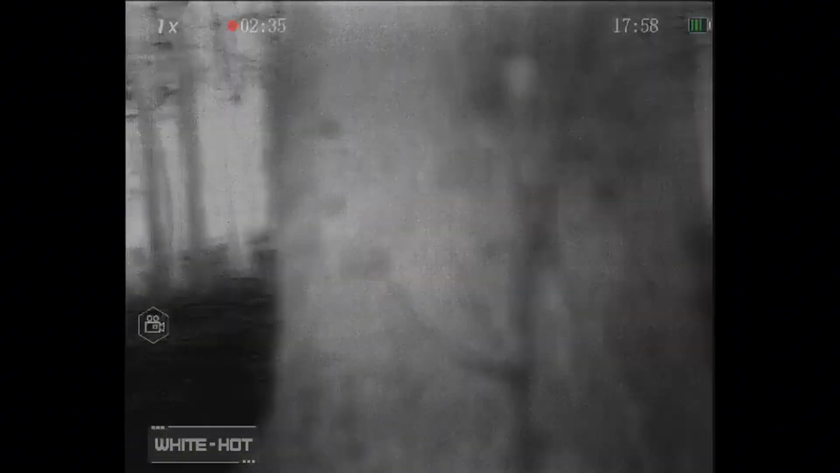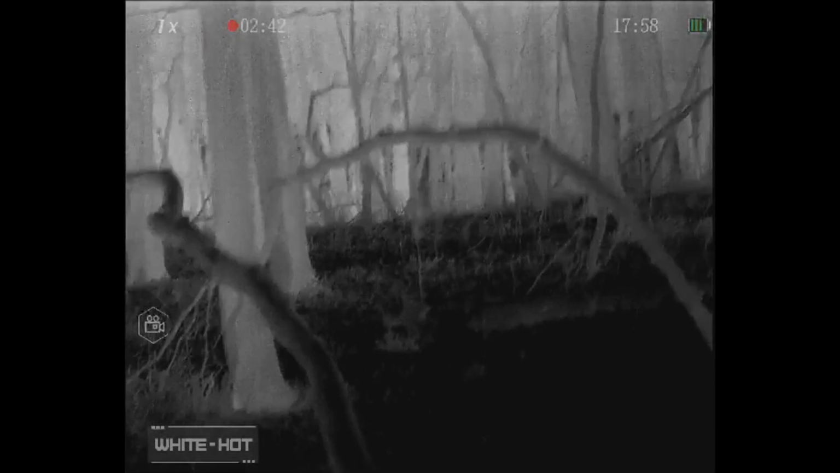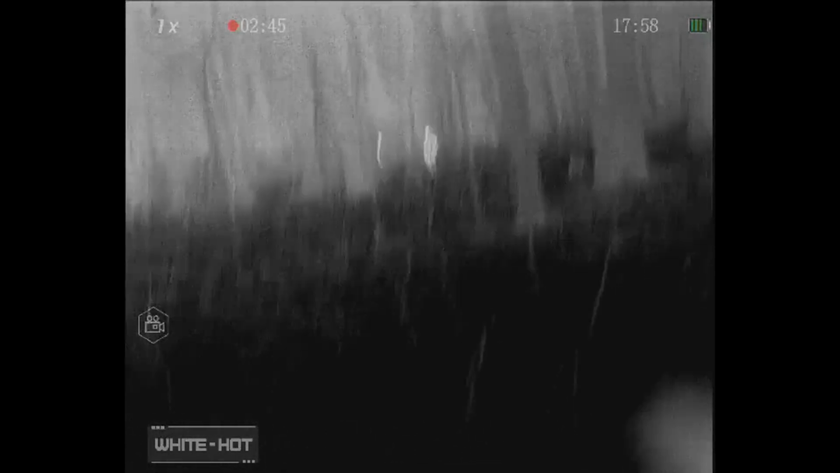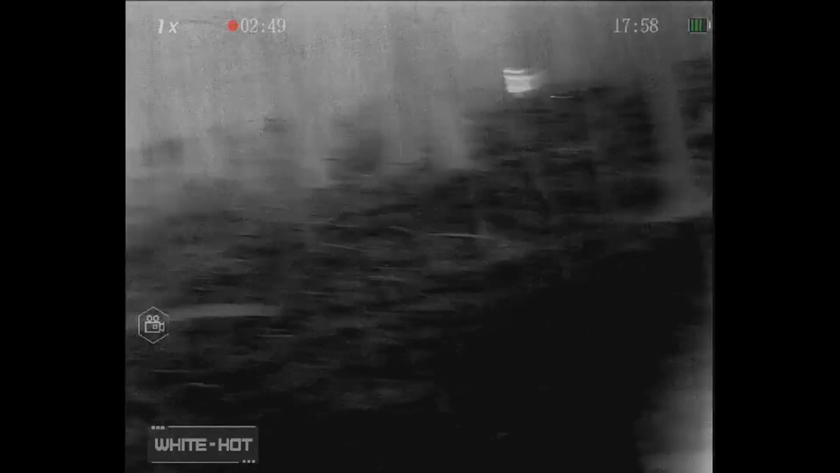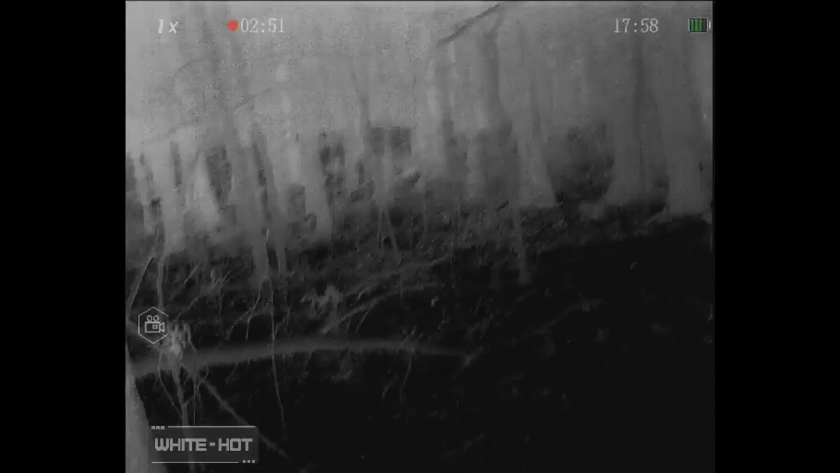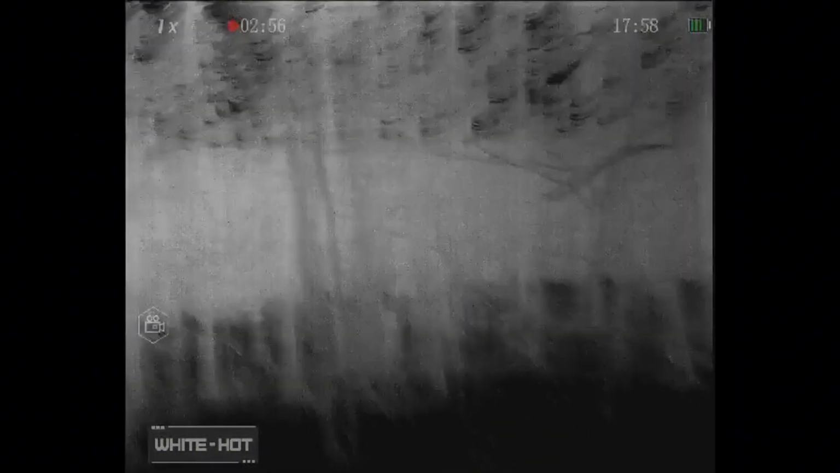And now we have initiated fire pretty significantly from the support by fire position. They are dumping. You can't see it. I can't see muzzle flashes right now. That was the second flare right there, and it was a little soon. That was our shift fire. I jumped the gun a little bit. I should have given this support by fire team a little bit more time to make some noise and chew it up. But I was giddy. I wanted to get some too.